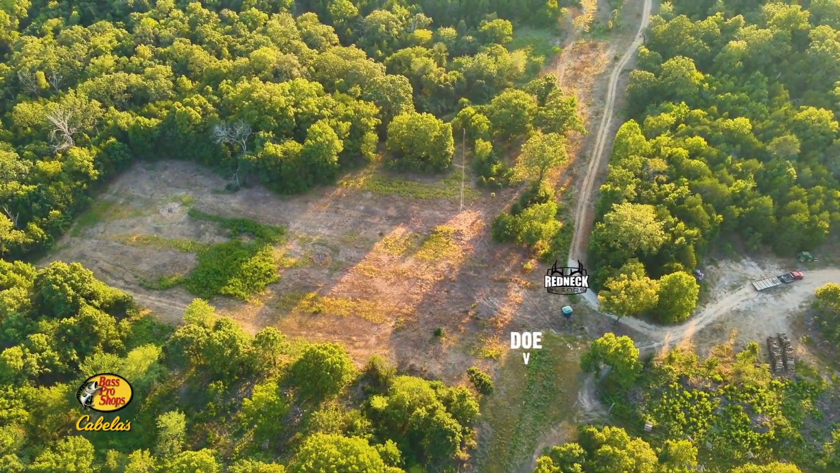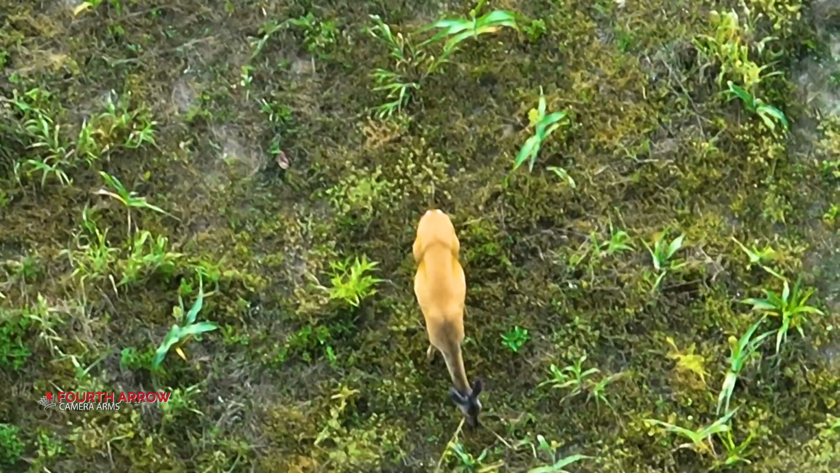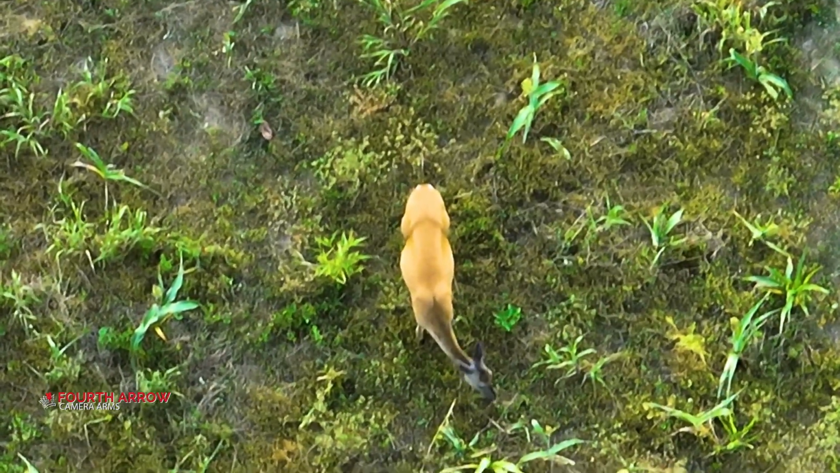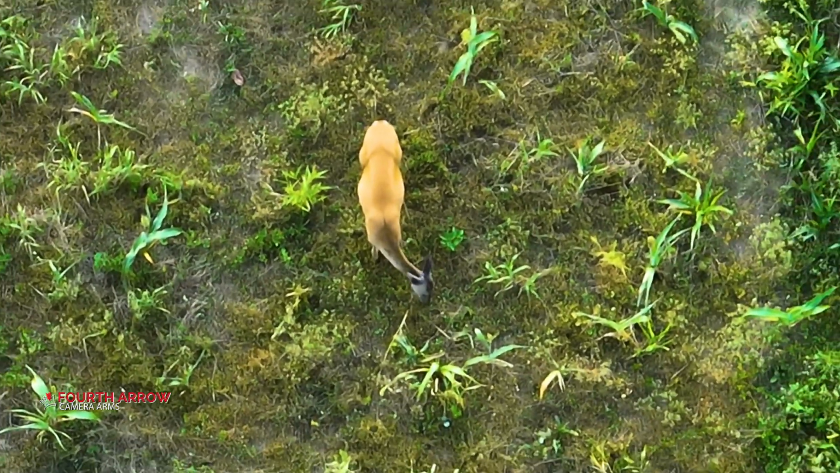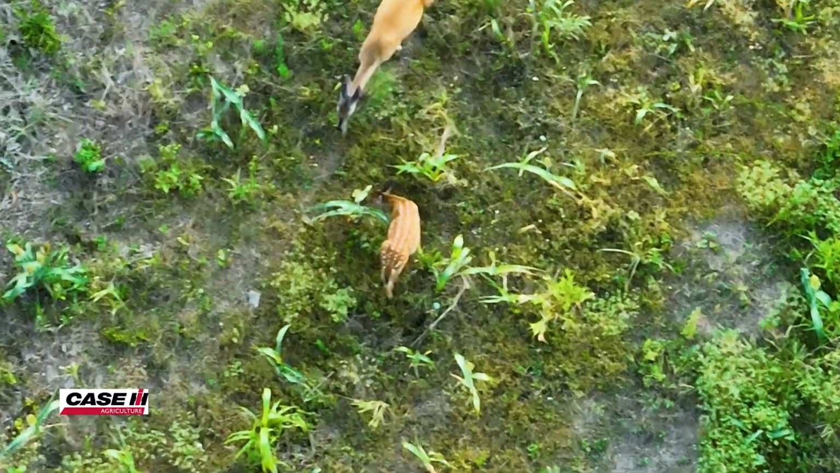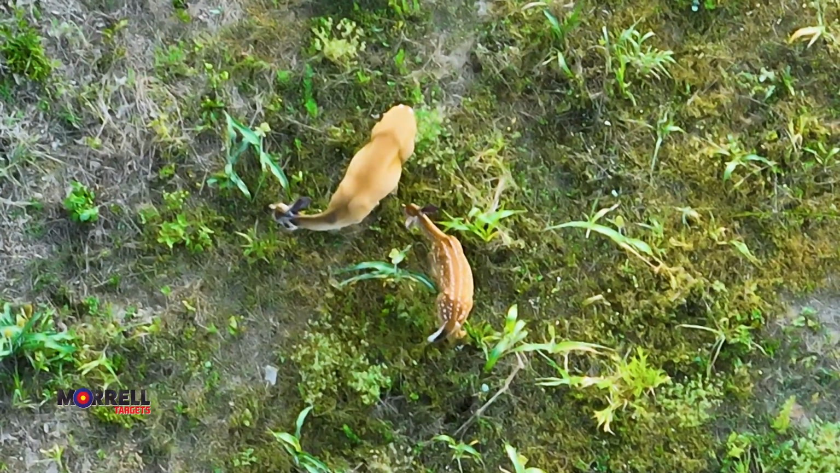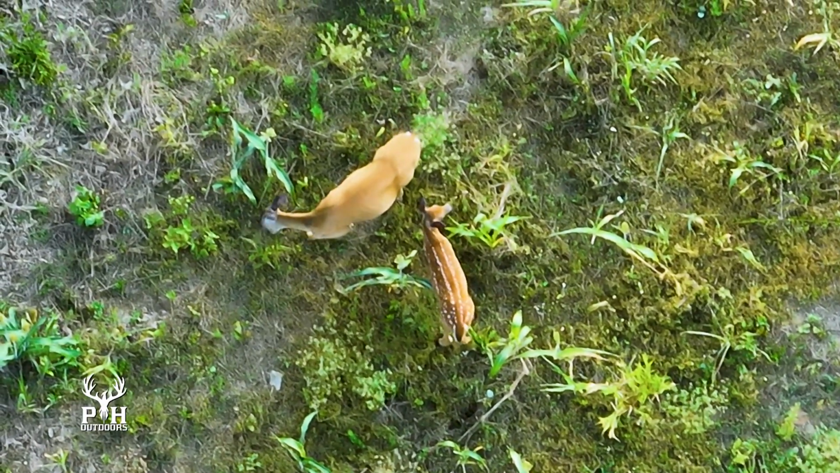This is a little 1/8 acre Heidi-O food plot. You can see the redneck blind right there. She's in range right now out that window. Yeah, she is, head down. Holy mackerel. Super clear. Oh my goodness. Uh-oh, there's her fawn. What a beautiful view of the spots on that thing too. Man, that is so cool.